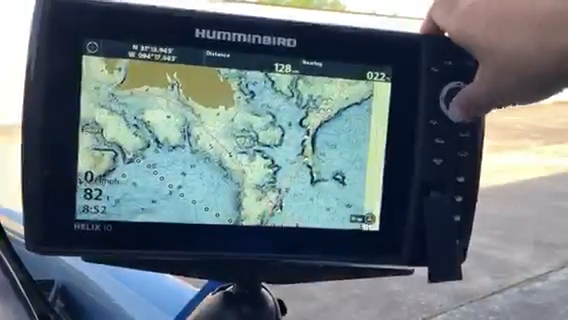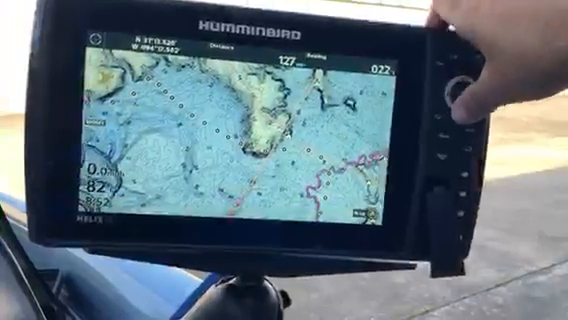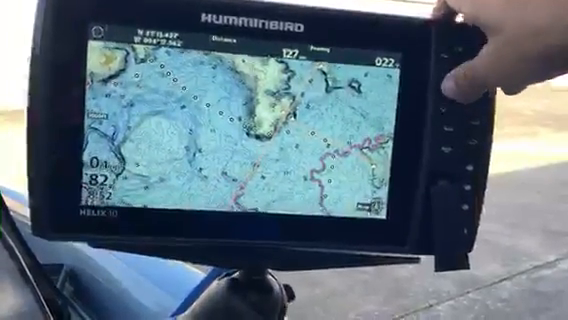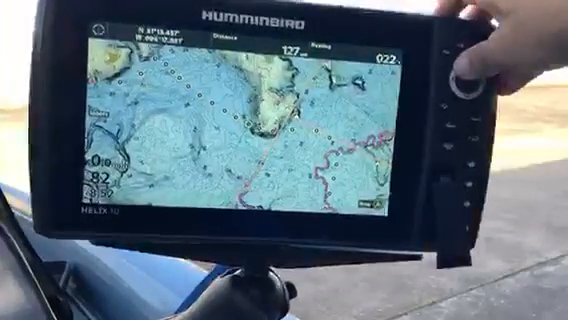And as long as I stay off a waypoint, it'll not freeze up, but I'll catch this waypoint here. It should freeze up. And there it is.